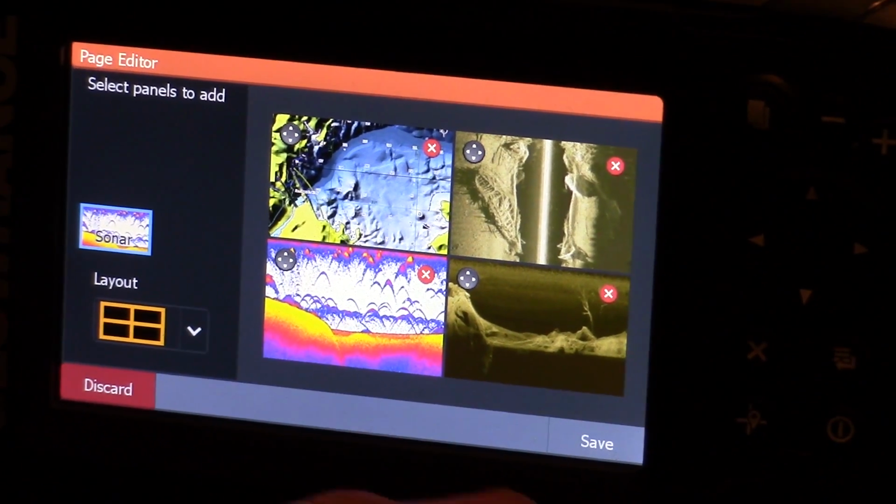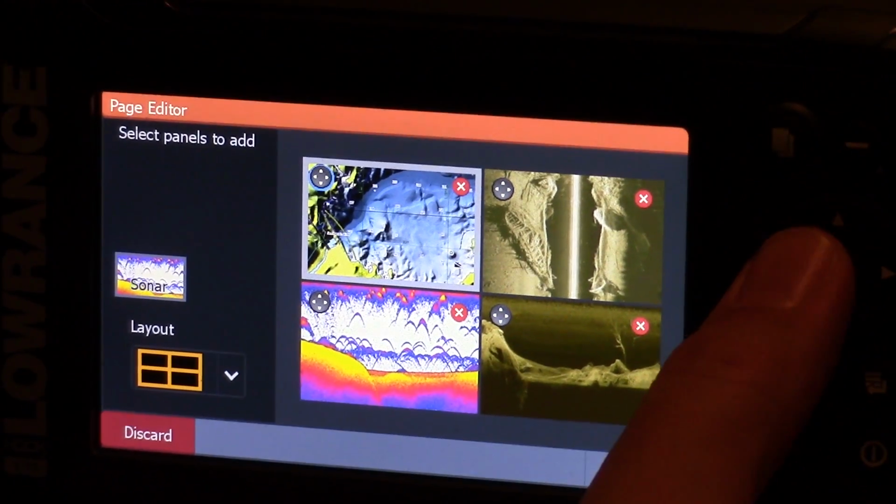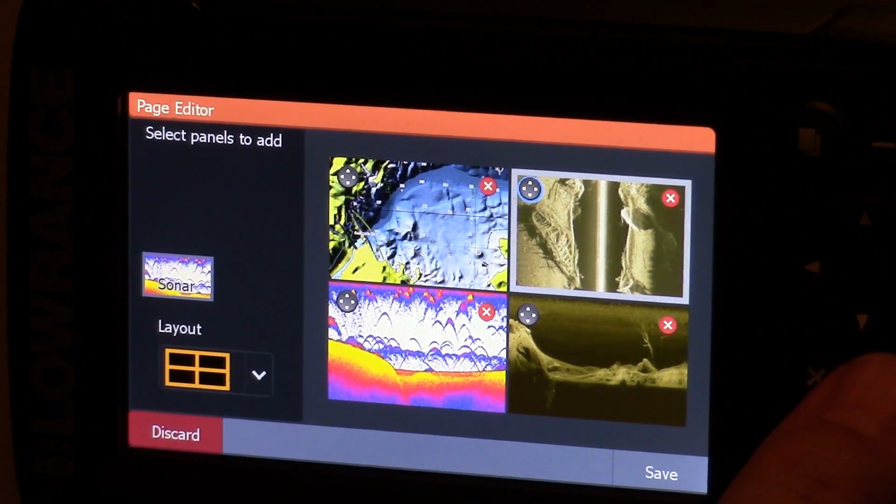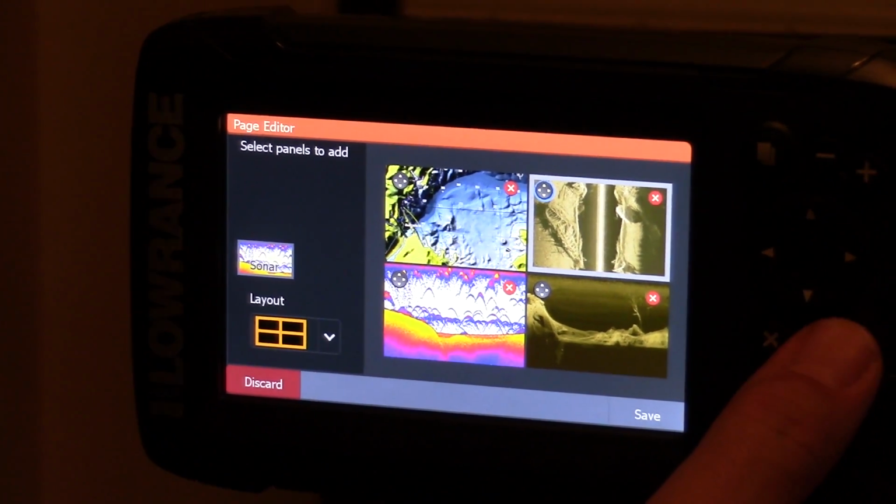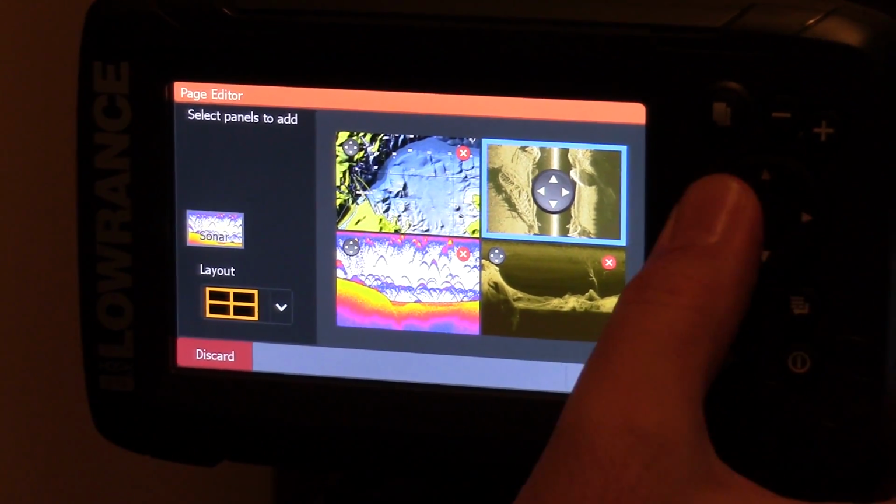So you could save this. I'm not going to bother saving it because I'd never use it like this. There's just too much data on one little screen. If you had a huge screen, a really big fish finder, then by all means, you could probably get away with that, I'm sure. So we're going to delete that one out of there.